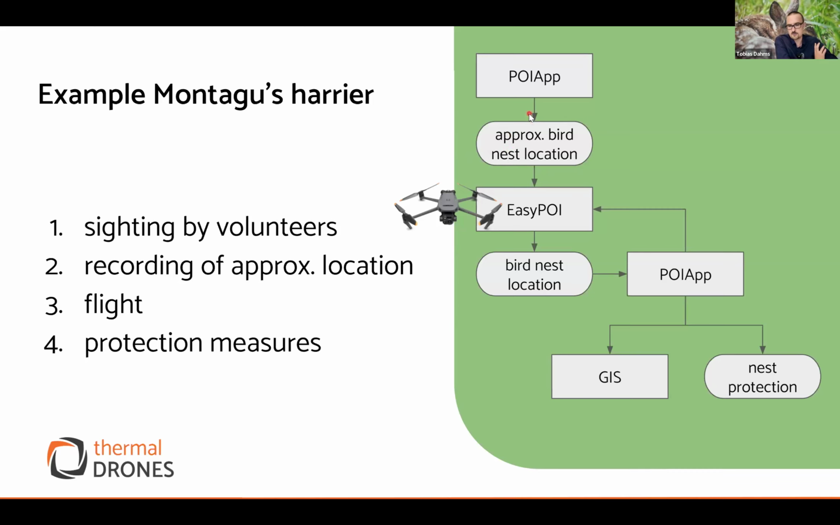The volunteers then record this approximate position using our app, and this position is transferred to the drone team. The drone team uses it with our software to locate the nest. It shows a marker on a map and in the image where the nest approximately is, and the drone can fly to this point and survey the area around it.